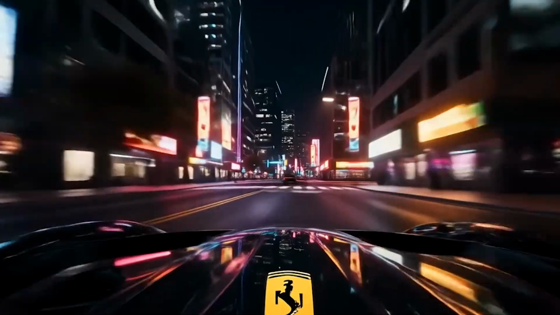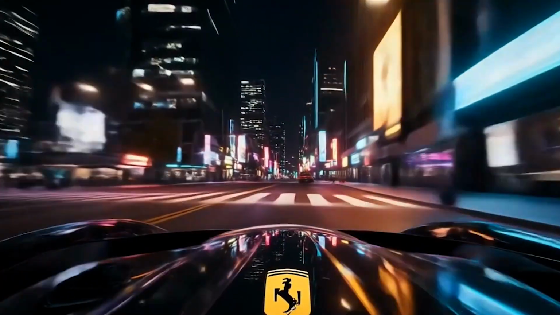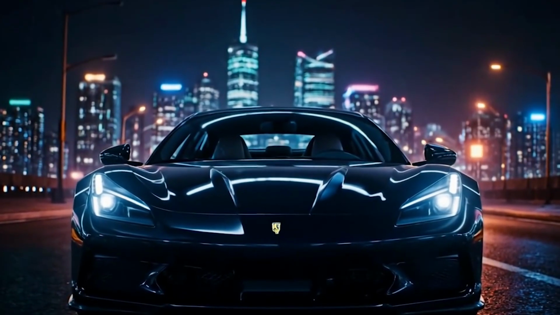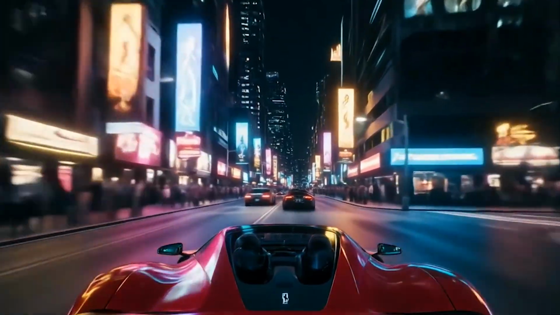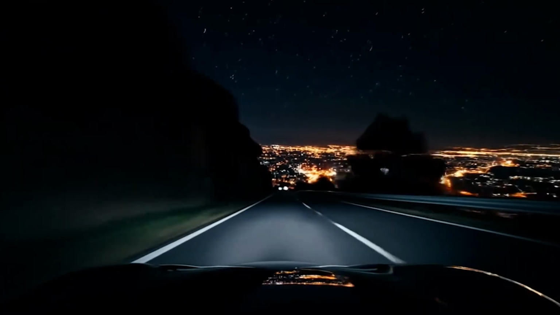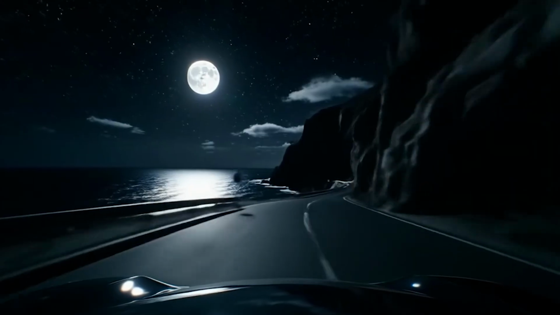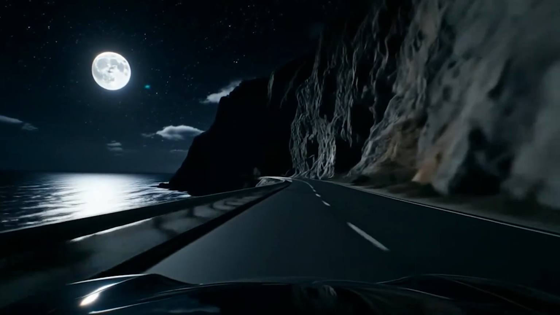The car's deep roar echoes between the buildings, blending with the city's rhythm. Luxury shops line the streets, Rolex, Cartier, Dior, their glass windows reflecting the crimson streak of your Ferrari. Every second feels cinematic, every sound magnified. You grip the wheel tighter, feeling the vibration, the promise of speed, the hunger to unleash more. And just ahead, the road opens wider, lights brighter, energy stronger. Something bigger waits for you, and the night has only begun.